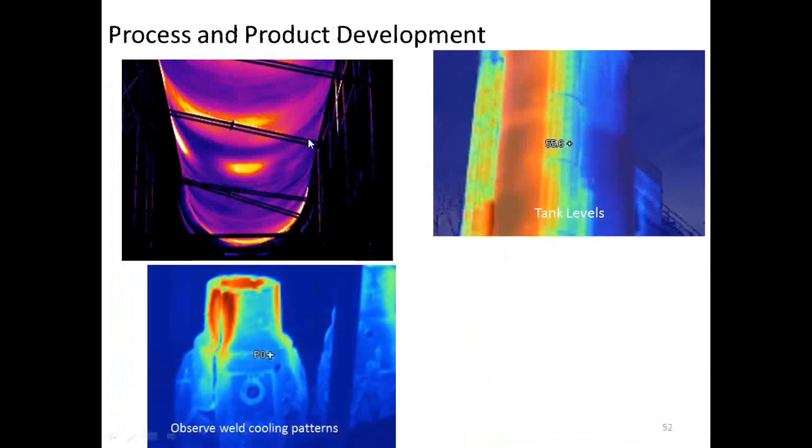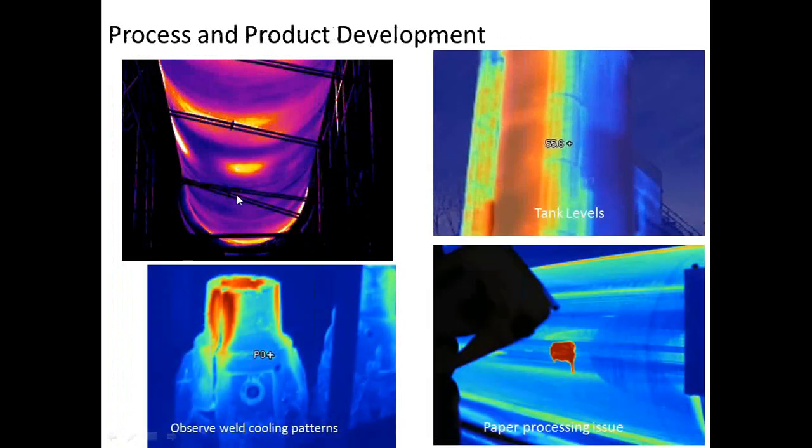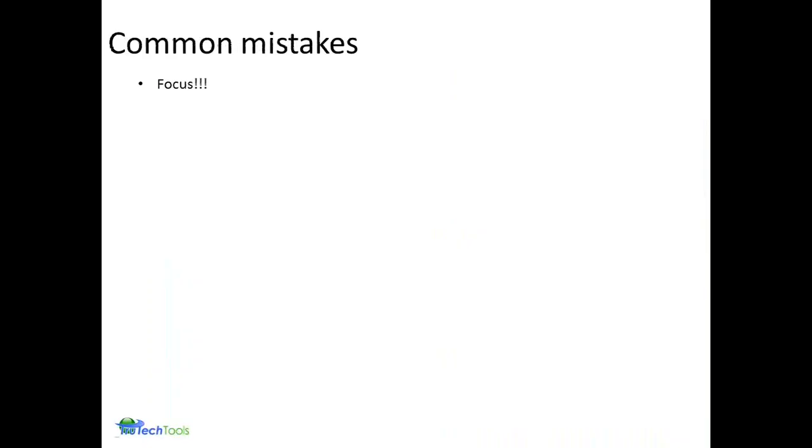We have in the upper right-hand corner a cement kiln, breakdown of insulation, a level of concrete powder in the tank on the upper right-hand corner. And a couple other images, a deep well drill head looking at the cooling process from the welding pattern that's developed there. Common mistakes in thermography, and focus is probably one of the most common.